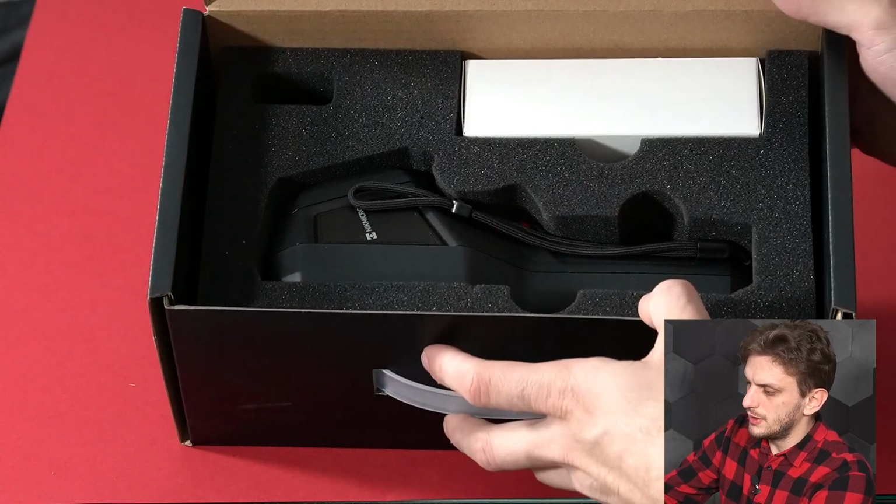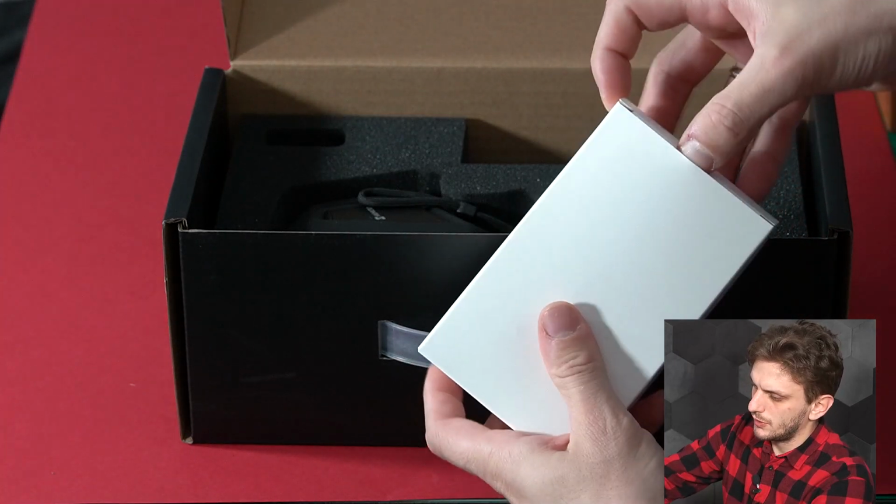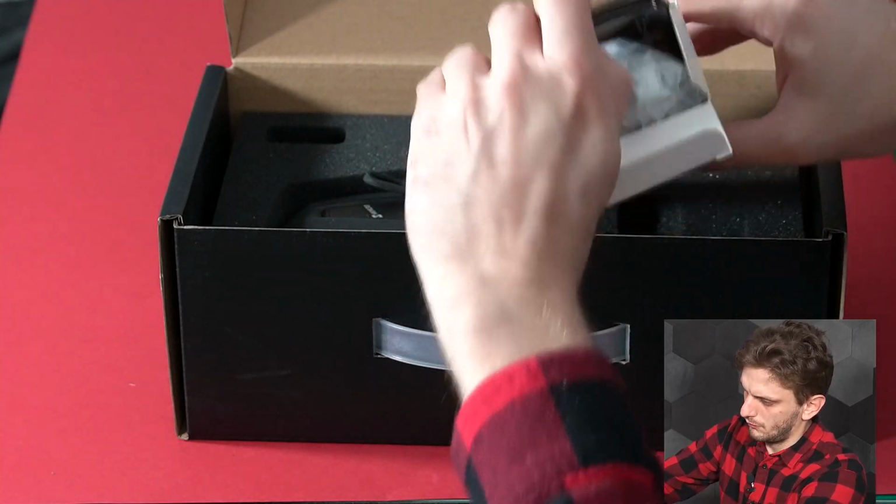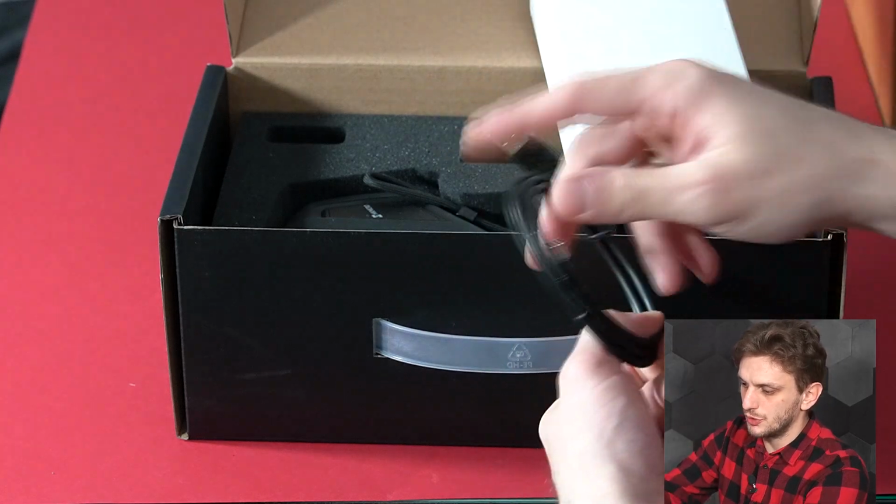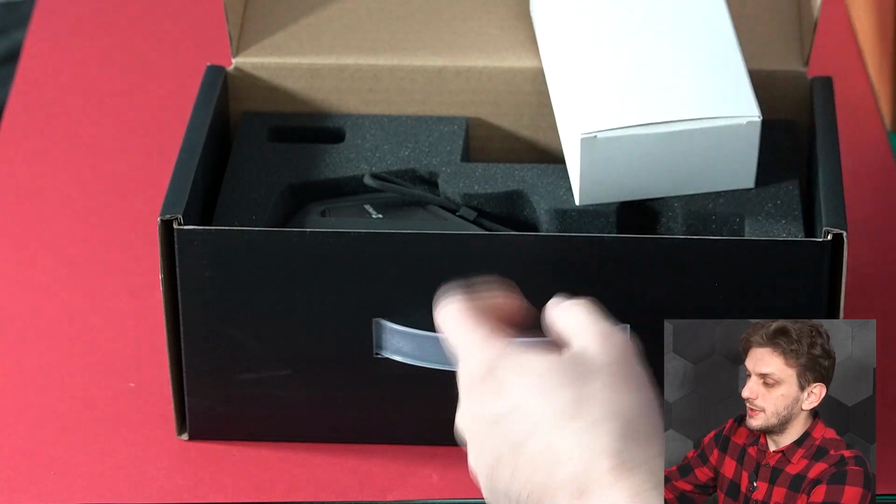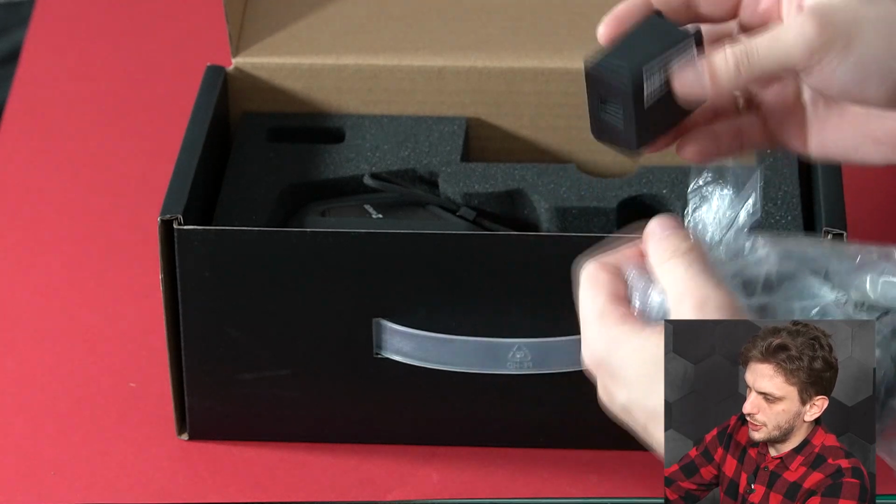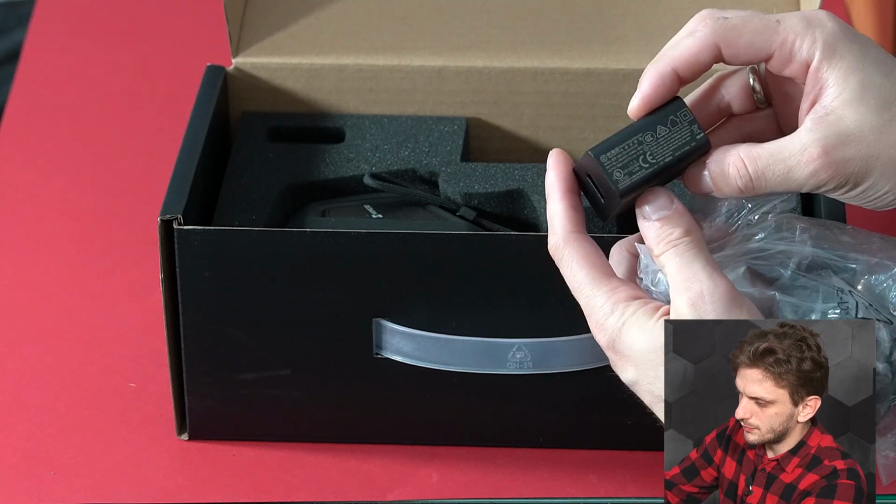And other than this, well, we get this little white box. So let's just see what's inside of this thing. So we get a USB-C cable, so this is used to both charge and retrieve data from the device. And we also get a bag of other little bags. So this is the power charger, the power adapter, so it's outputting a USB, 5 volts.